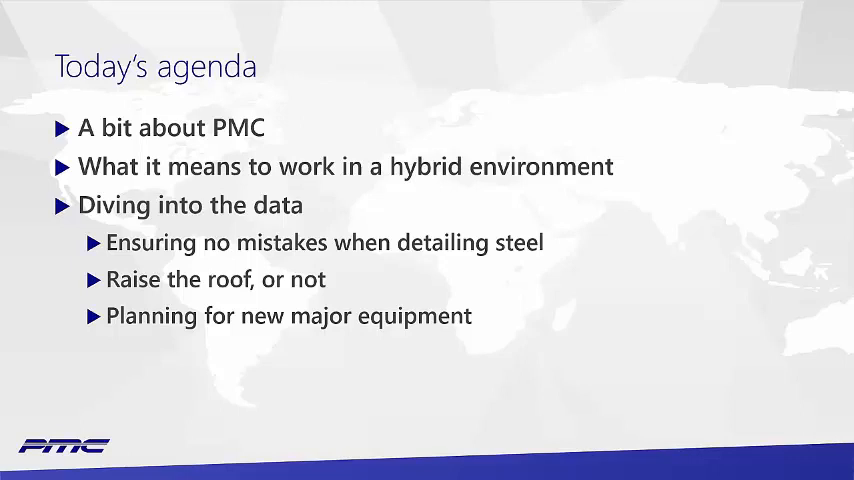Then we're going to jump into defining what I mean when I say working in a hybrid environment. Basically, that's mixing point clouds and CAD data and any other data we can get into one environment to accomplish project objectives. Then we're going to actually get into real projects. These are all going to be small projects, specifically picked for being small, so they're a little easier to get to the details of.